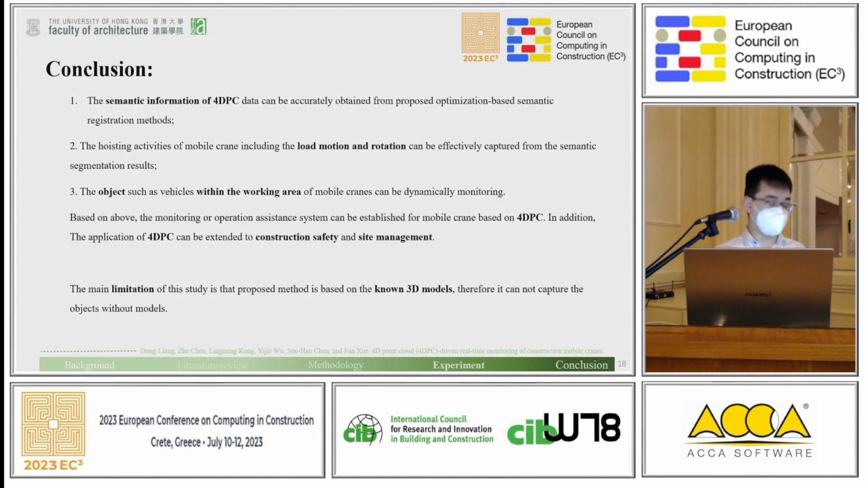In addition, the applications for the PC can be extended to construction safety and site management. The main limitation of this study is the assumption that we already know the 3D models of all objects potentially existing in the construction site.